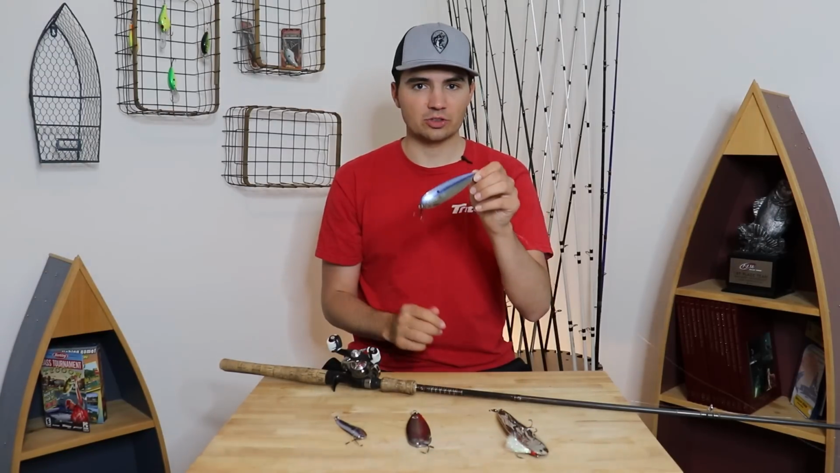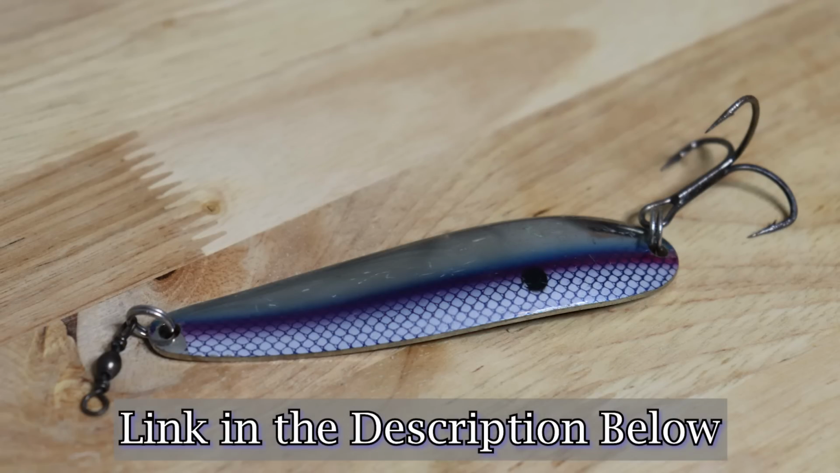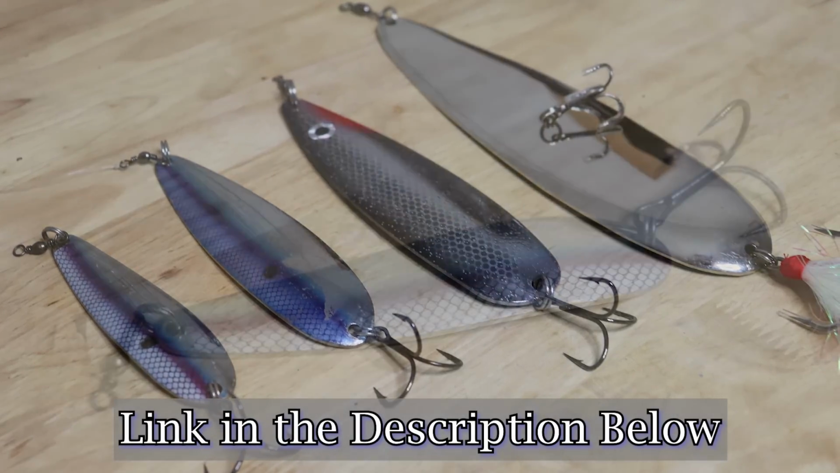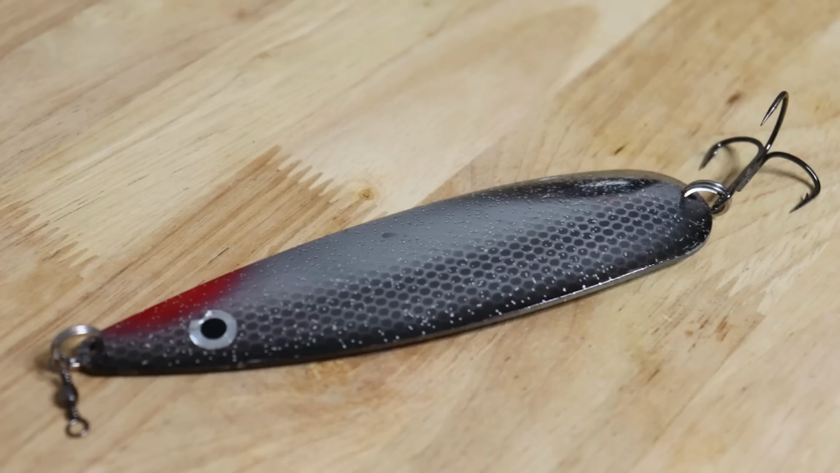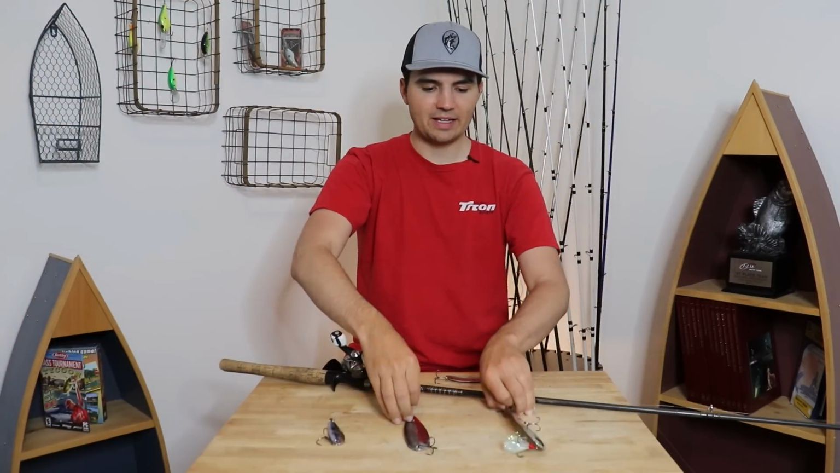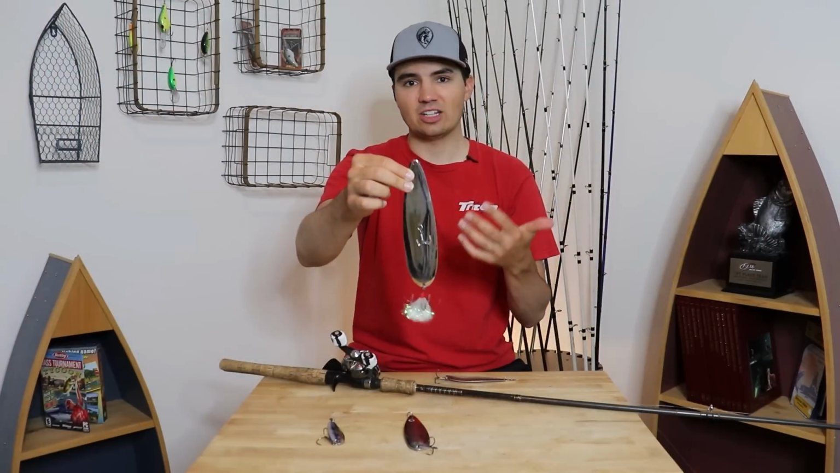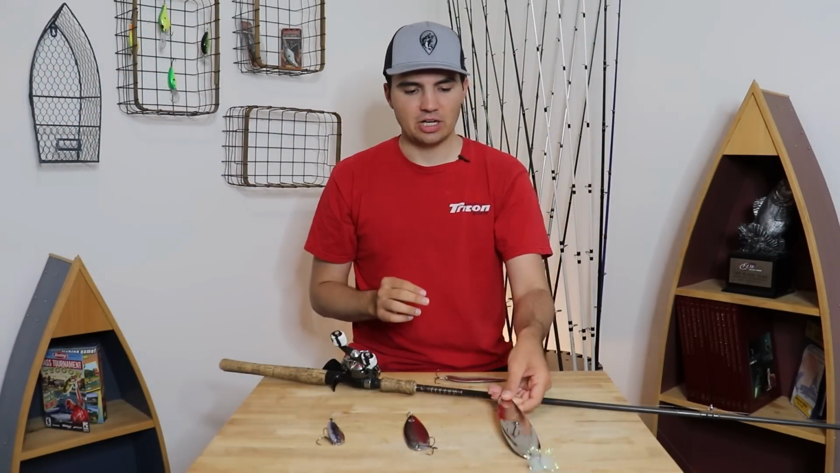My go-to flutter spoon is a Strike King 5.5 inch Sexy Spoon. And there are a bunch of different sizes of spoons on the market. You have the 5.5 inch Sexy Spoon, there's a 4.5 inch version of that same spoon. You have the 6 inch Lake Fork Tackle spoon, which is a little bit wider and a little bit longer, and then your Magnum spoons like this Jenko Fishing 8 inch flutter spoon, and then there are some 10 and 12 inch spoons as well. All of these flutter spoons are designed to imitate either a gizzard shad or a threadfin shad, and they're meant to be fished offshore.